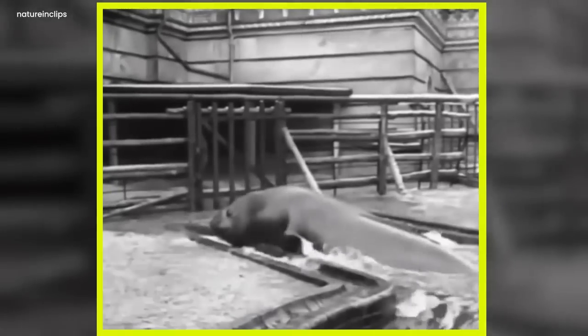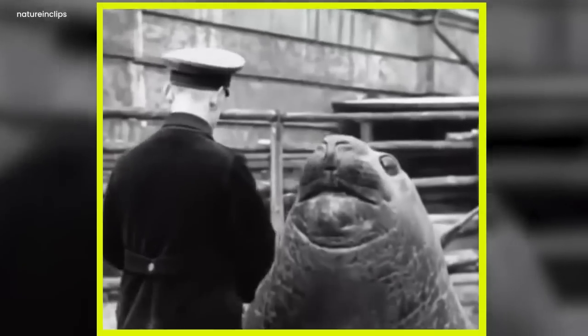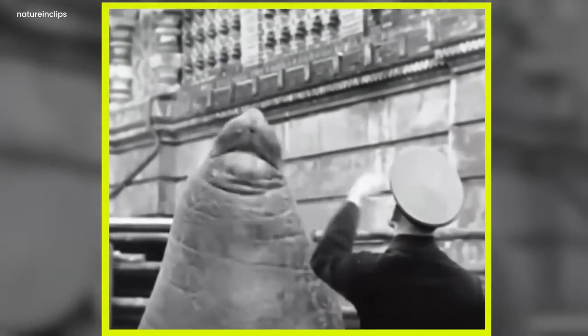Roland gets out of the water and stands with the man in the video. He feeds him and pats him on his face very gently. Roland gets to the ground and makes some noise.